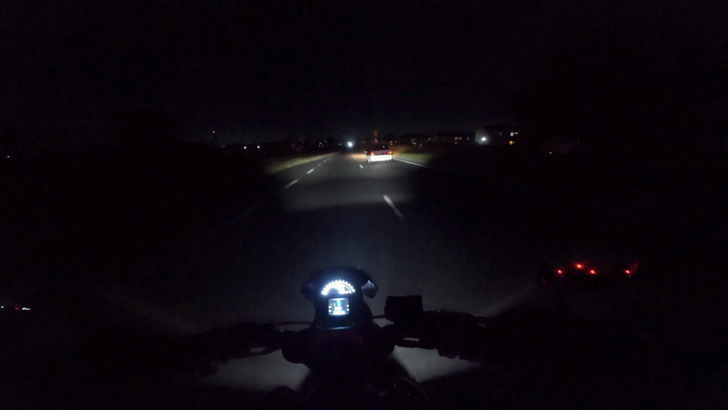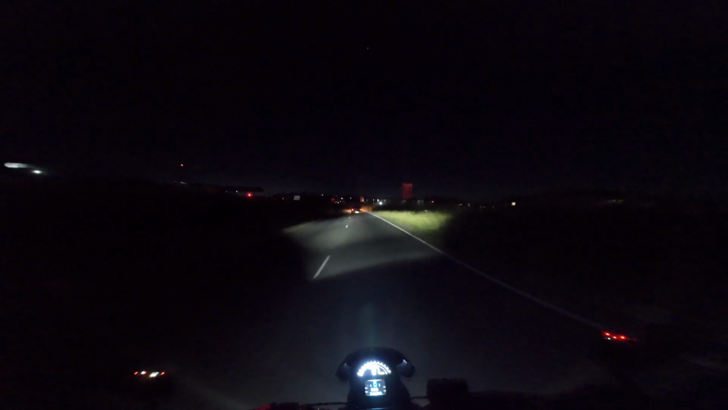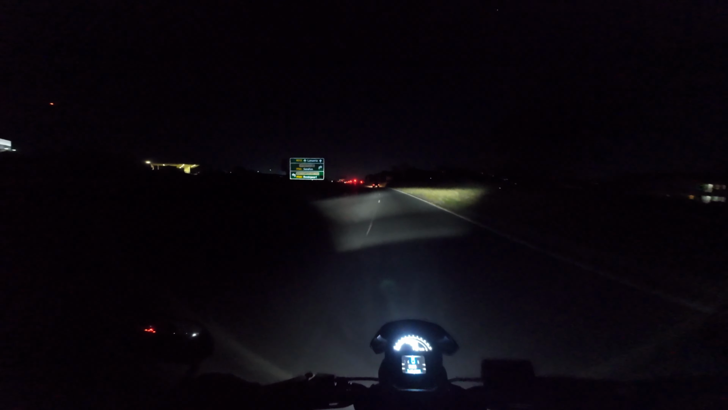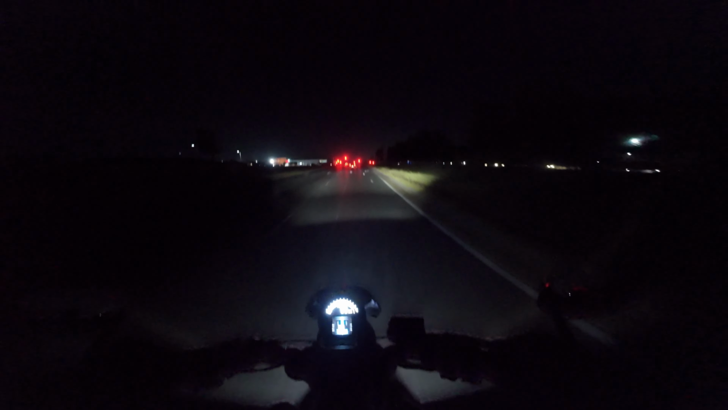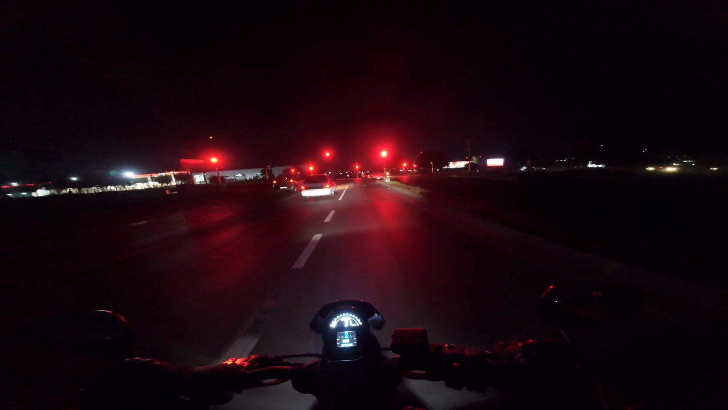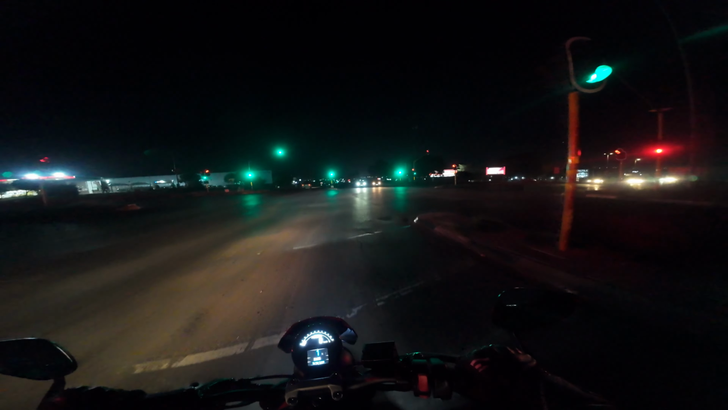What is that? I don't even know what that is. Like a Toyota? That thing was not beating me, ever. Had I had like a super slow bike, then yeah, maybe. But this thing is quick, dude. The torque picks up on this thing. Yes, sir.